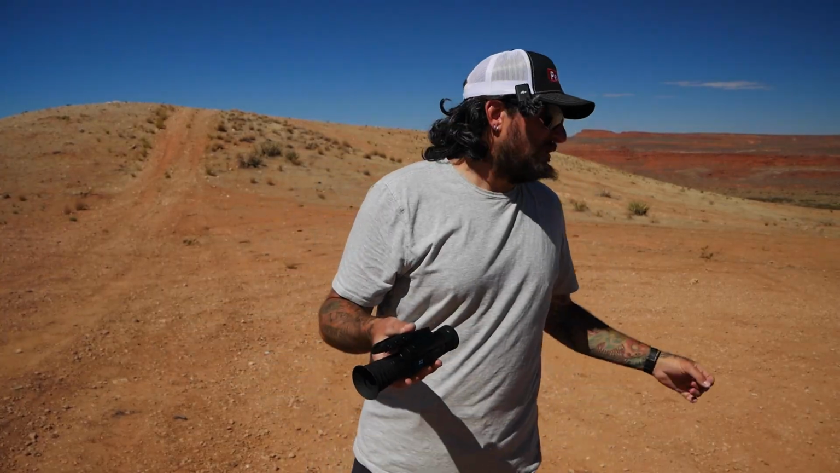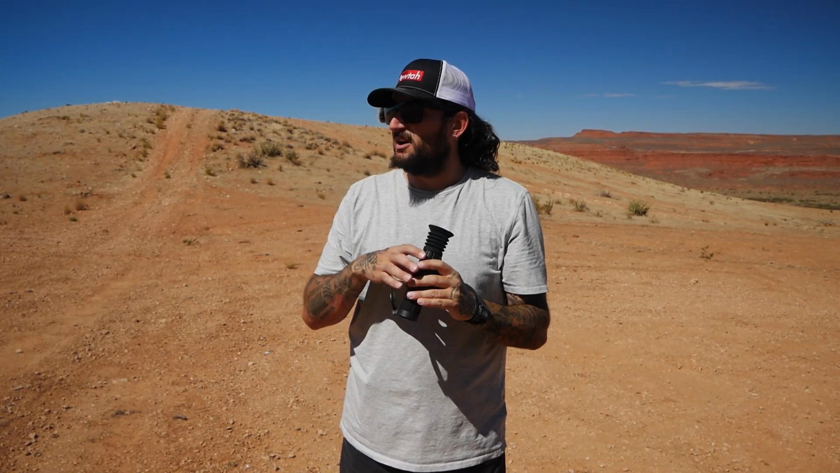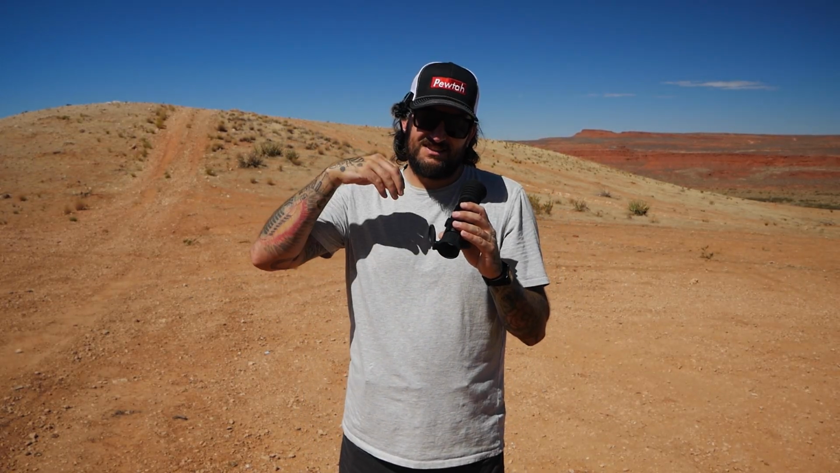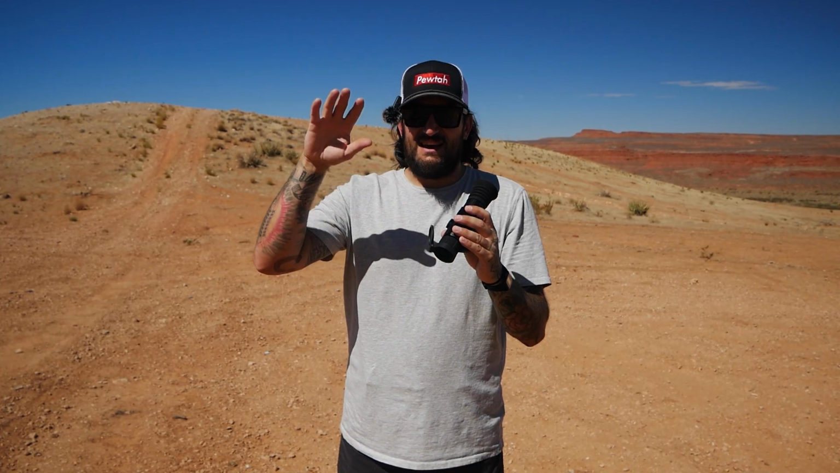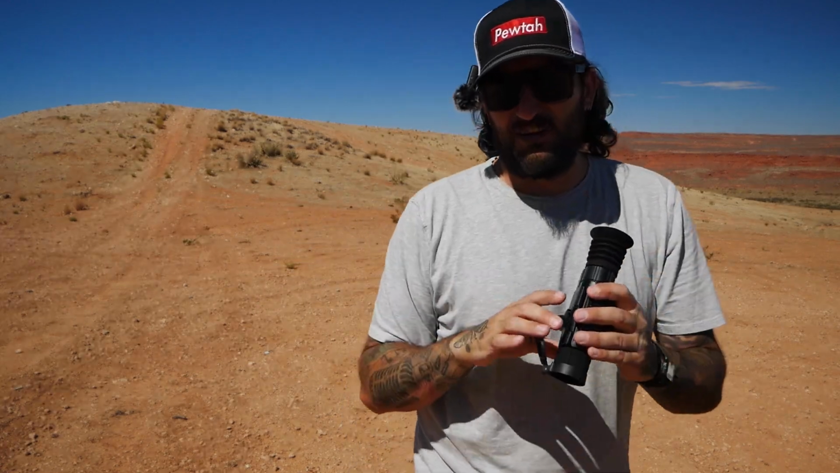So one thing I did do, I brought a torch with me. So I'm gonna go heat up that plate just so you can see the differences with this. We'll talk about the magnification levels on this in a second, because there's one thing I would like to see on this, but you do have that kind of option on one of the more expensive ones. Let me go heat that plate up quick, then we'll go look at it again.